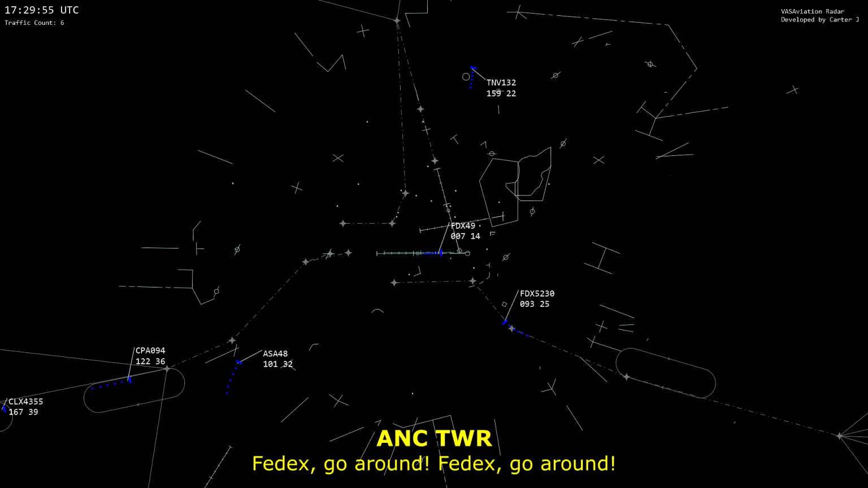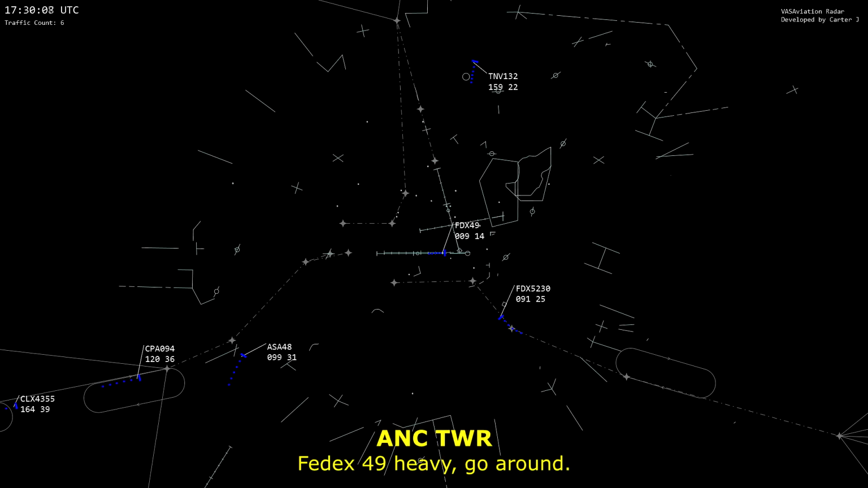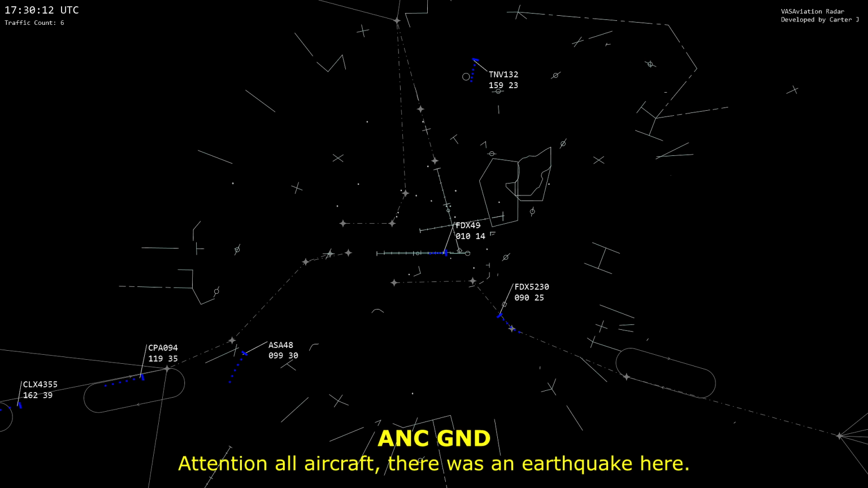FedEx, go around! FedEx, go around! Is that for FedEx? Tower, FedEx 49 Heavy, go around. Going around, FedEx 49. There was an earthquake here.